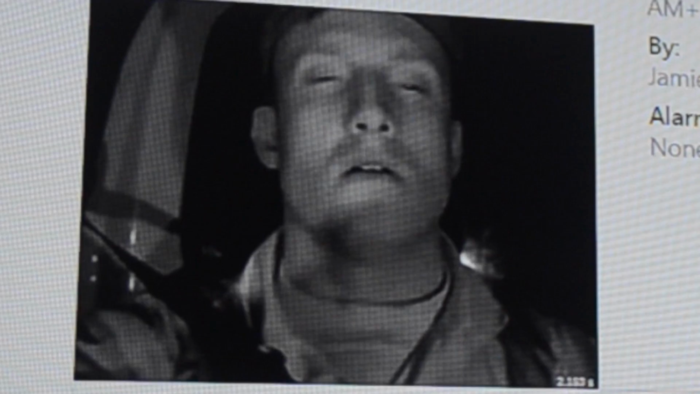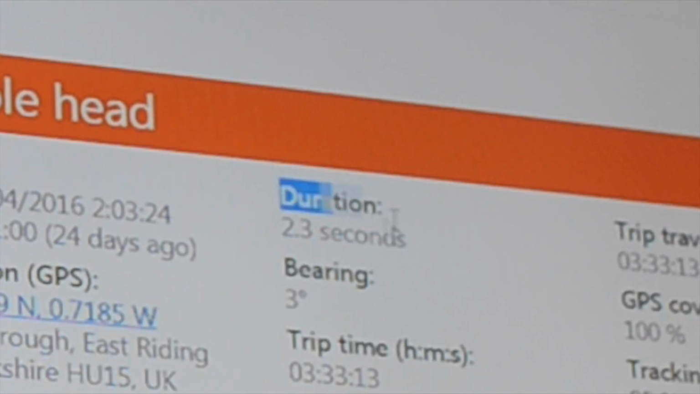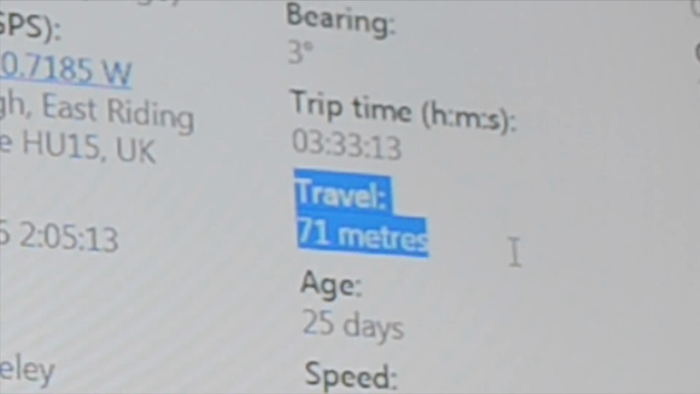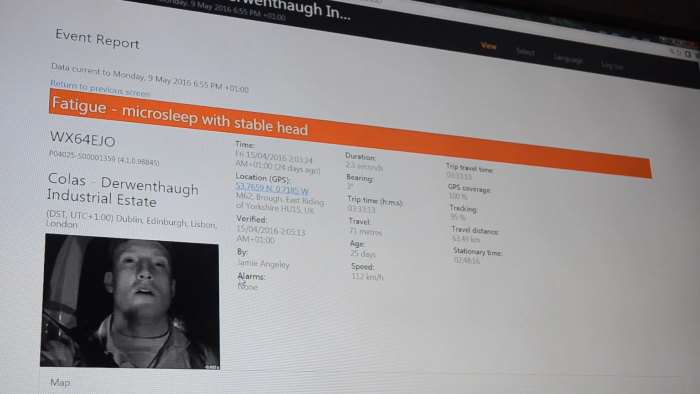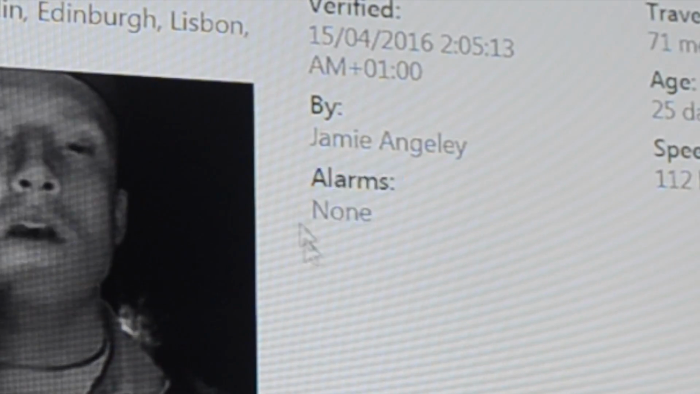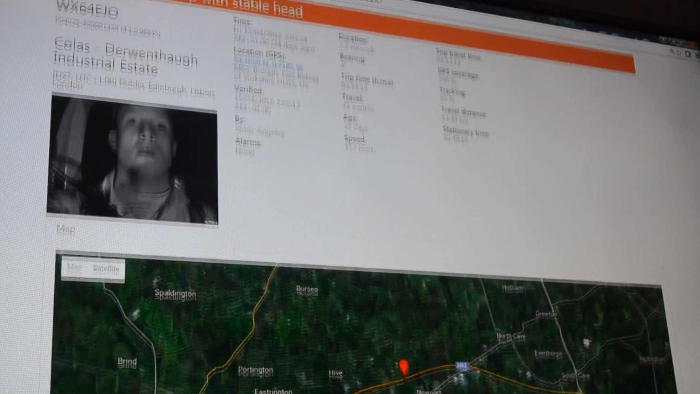So in this, you'll actually see him falling asleep again. For 2.3 seconds, he traveled 71 meters and was going 112 kilometers per hour. This is still during the trial phase of this technology, so there were no alarms set. Again, he just caught himself sleeping and woke up. It's called a micro sleep.